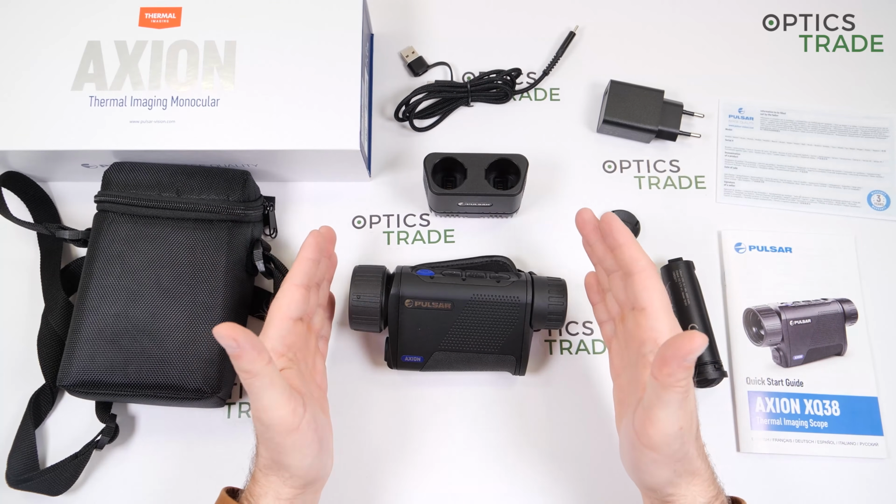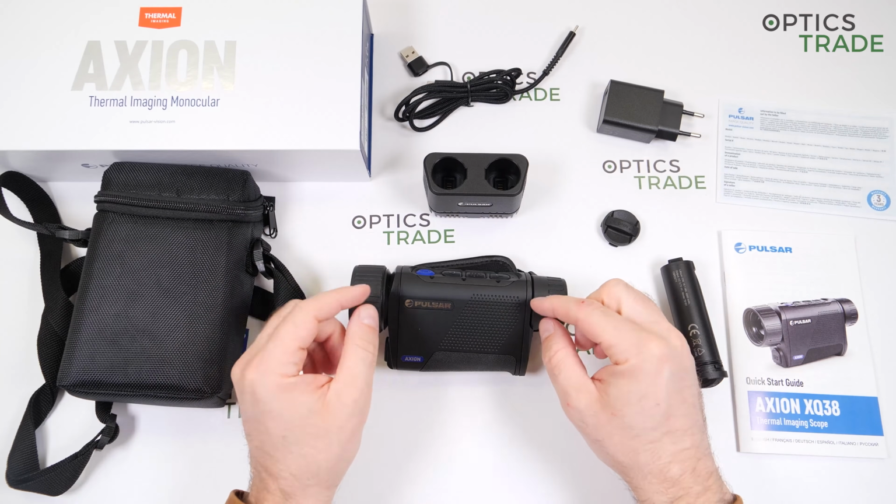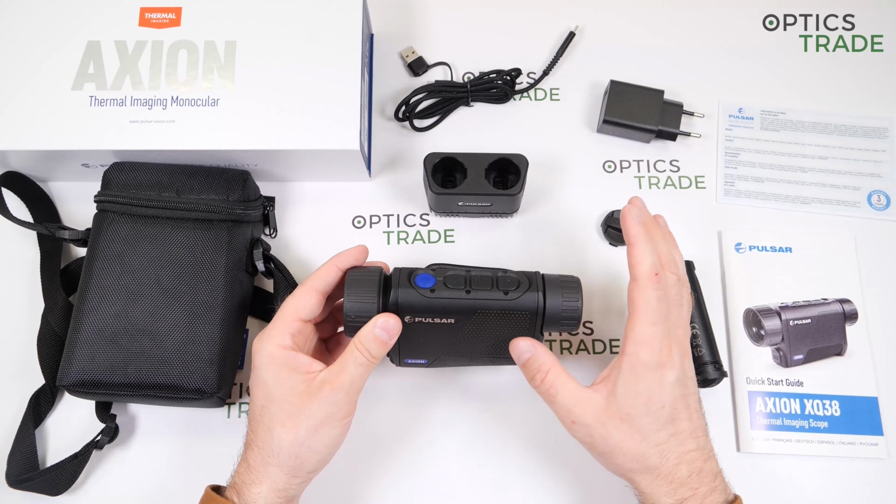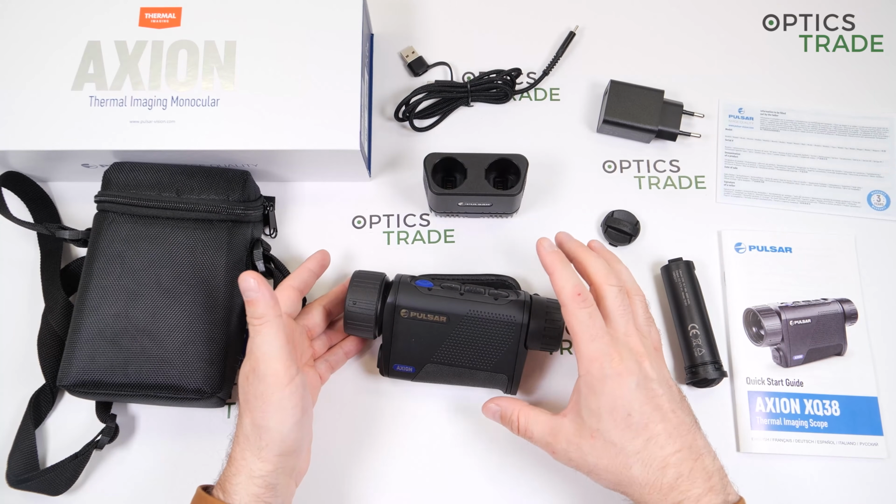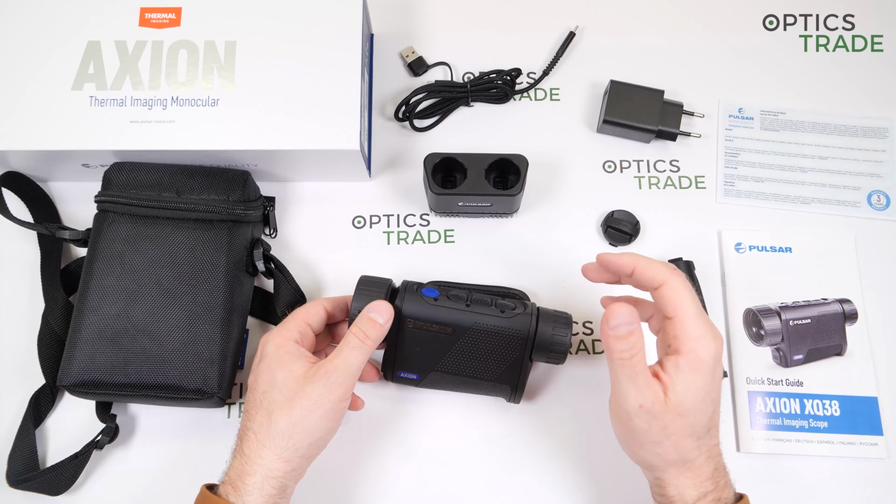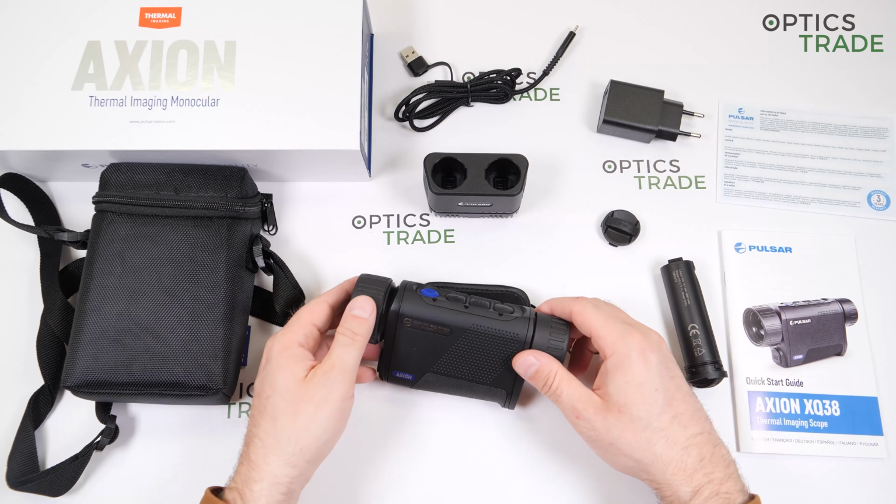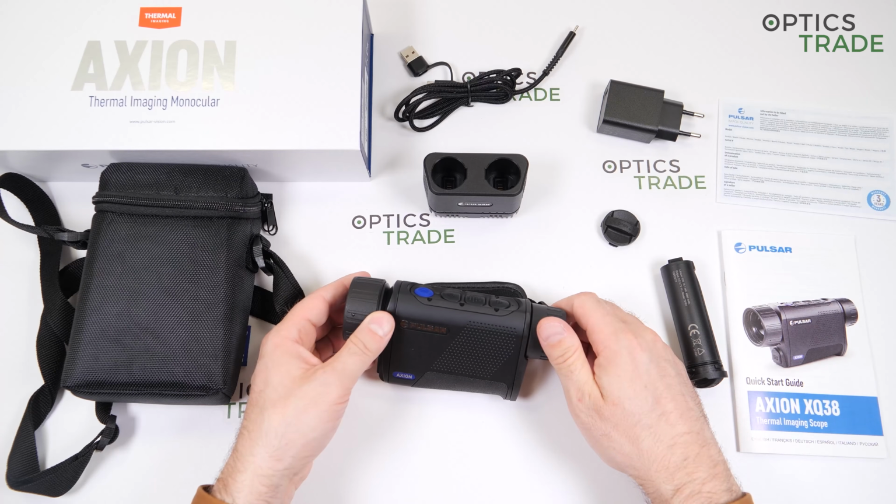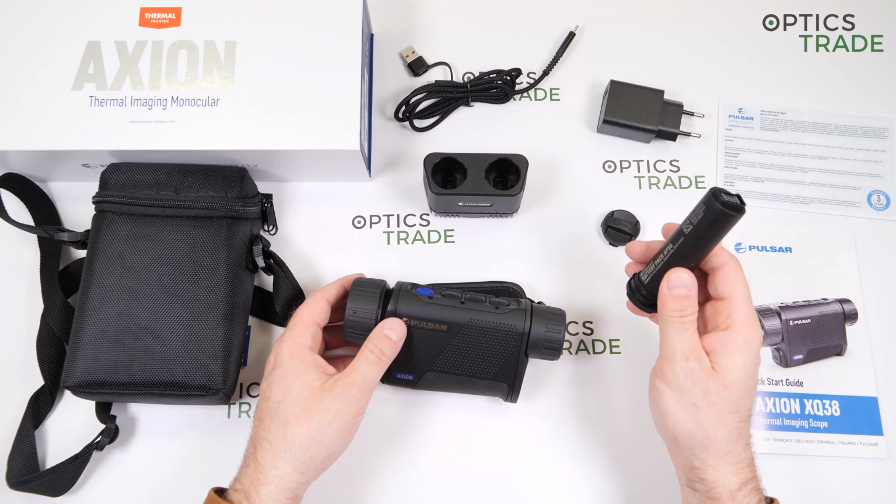So if I go through the sweet things, build quality. This is something where Pulsar with the Axion series just excels. No other manufacturer at the moment has the same build quality and the same design. Image quality is also really great. The new sensors, with this low NETD, really render the details great. The battery, it's a mix of sweet and sour.